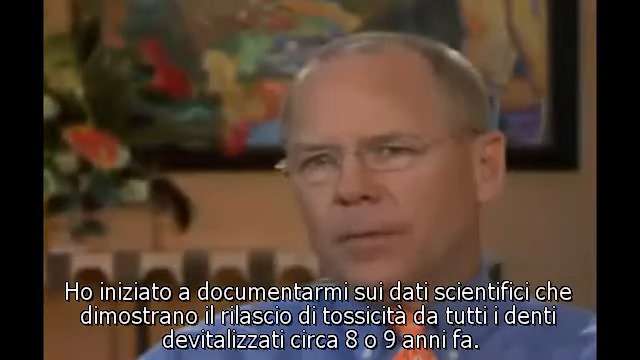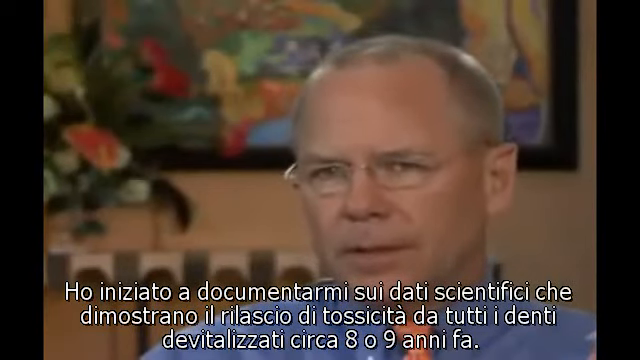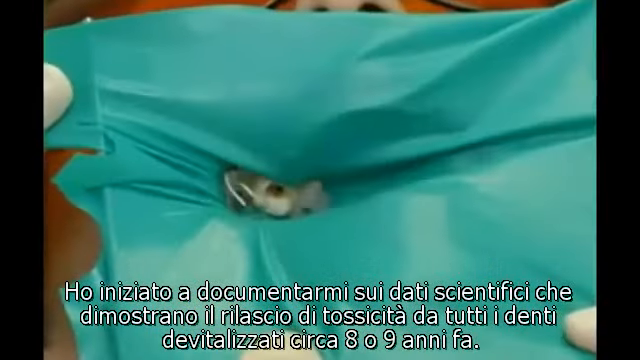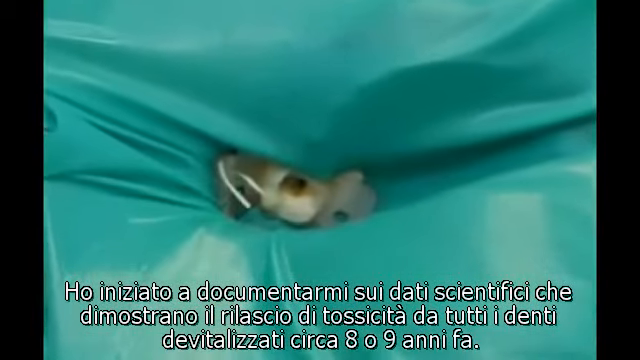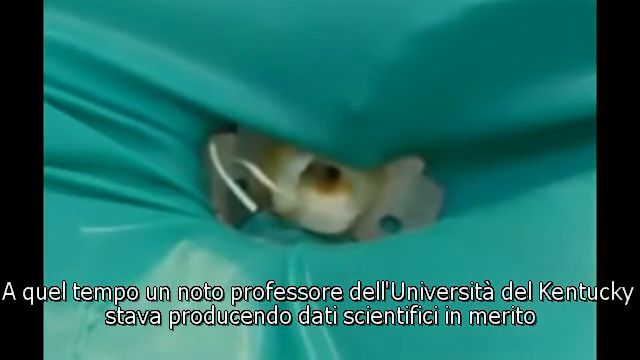I began to become aware of research regarding the toxicity associated with a root canal tooth probably 8 or 9 years ago. Some very good research was coming from the University of Kentucky by a very well-known biochemist.